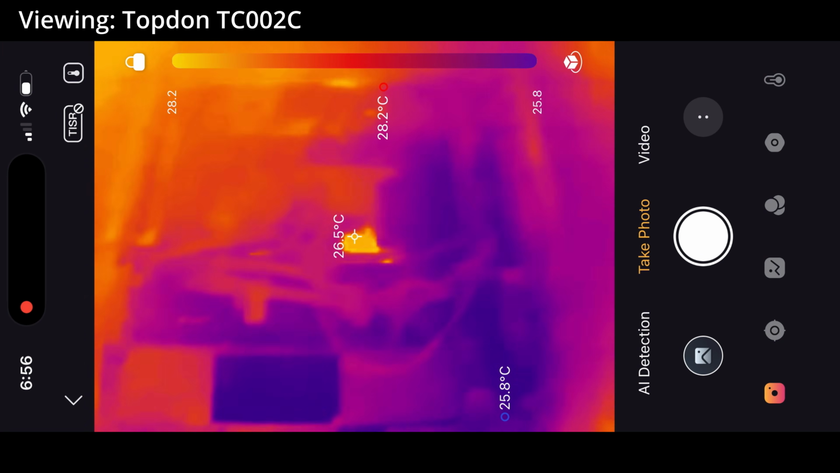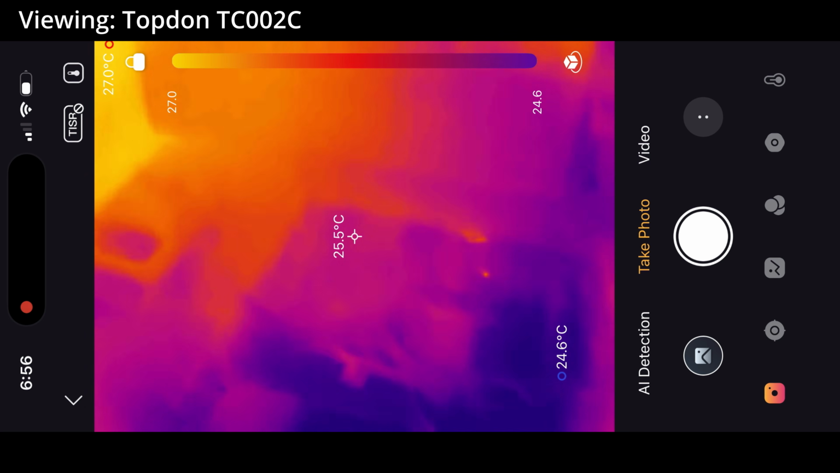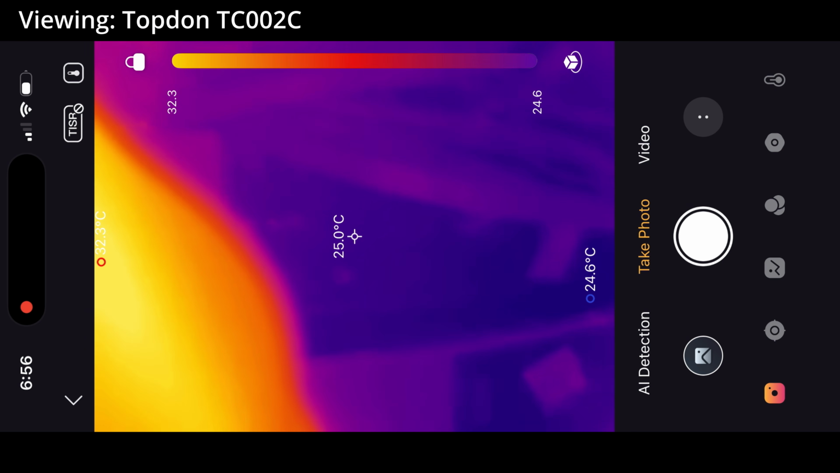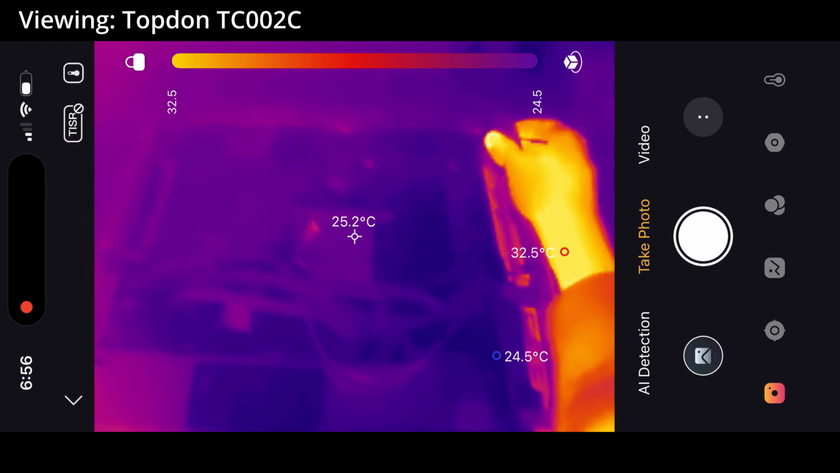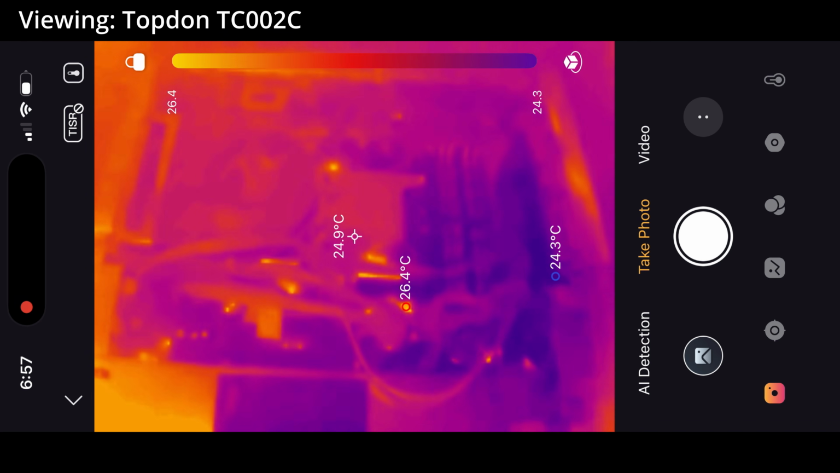Now let's check how the Topdon does here, and like with the previous test, it definitely does a lot better. At the start, before the PC is powered on, it's very noticeable that the higher resolution and better processing in the app make a difference with the Topdon, as you can actually make out much more of the PC's components and their shapes than with the P1.